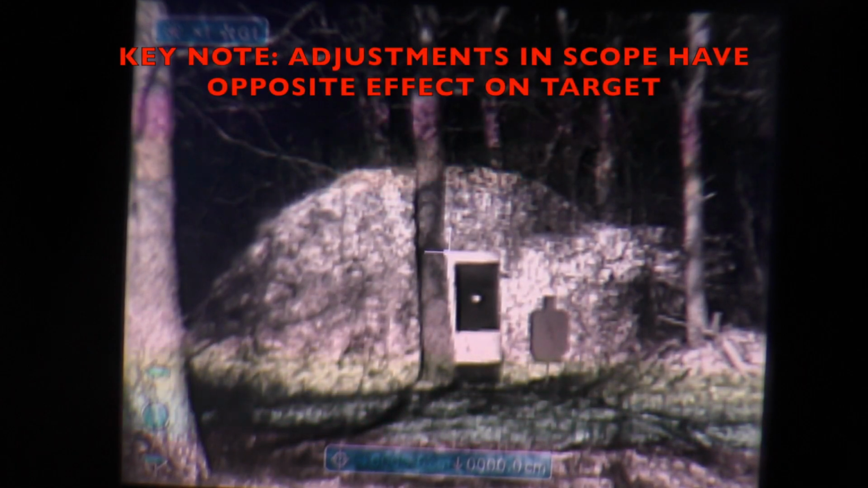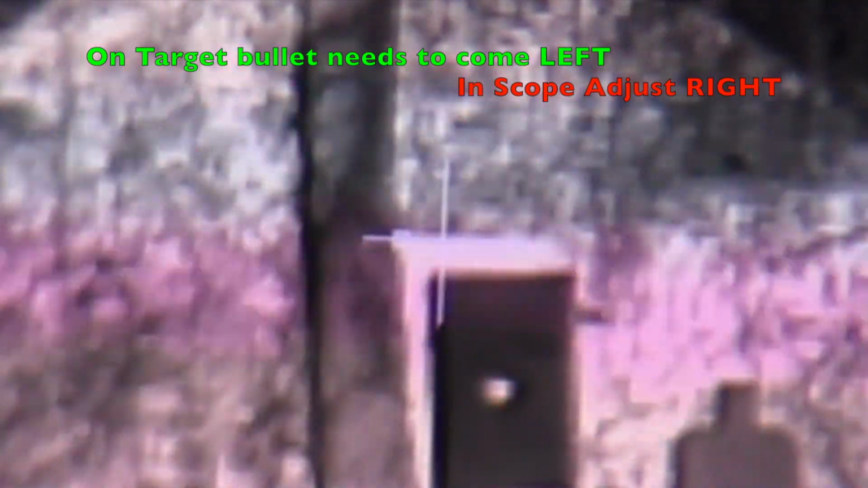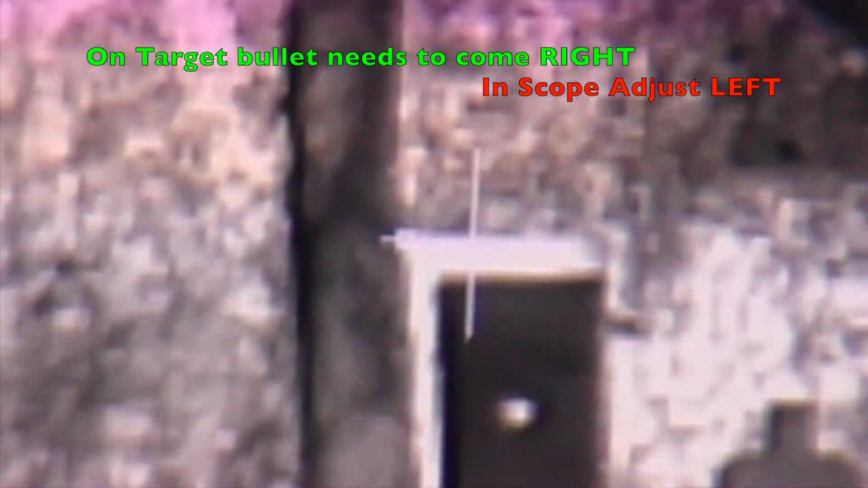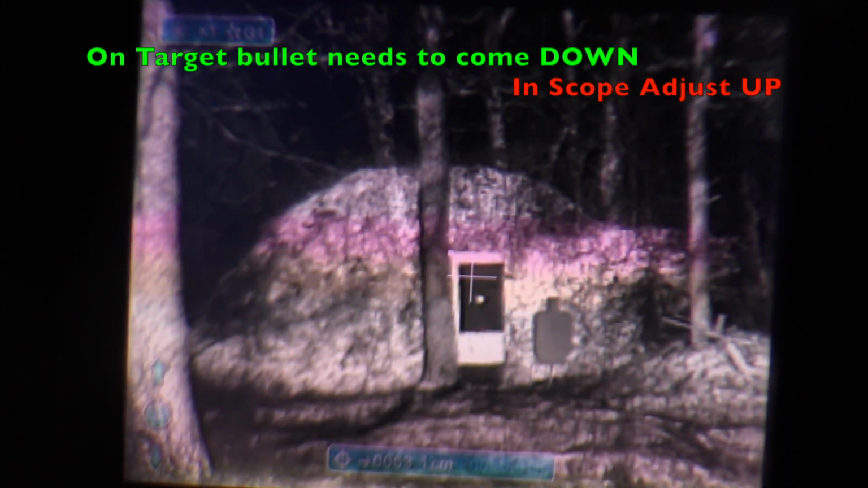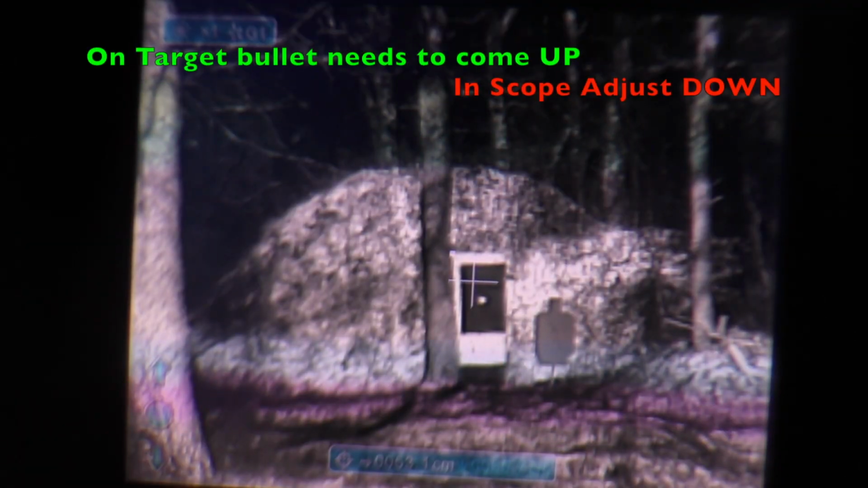Every adjustment you make in scope is the opposite effect on target. So if on target I need to bring the bullet impact to the left, then I'm going to adjust in scope down button to the right. If I need to bring the target impact to the right, I'm going to adjust in scope up, bringing that white crosshair to the left. Vice versa on up and down. Let's say that I need to bring the impact down on target. I will need to push forward and go up with the white crosshair. I will press down button or back button and bring that white crosshair down to go up on target.